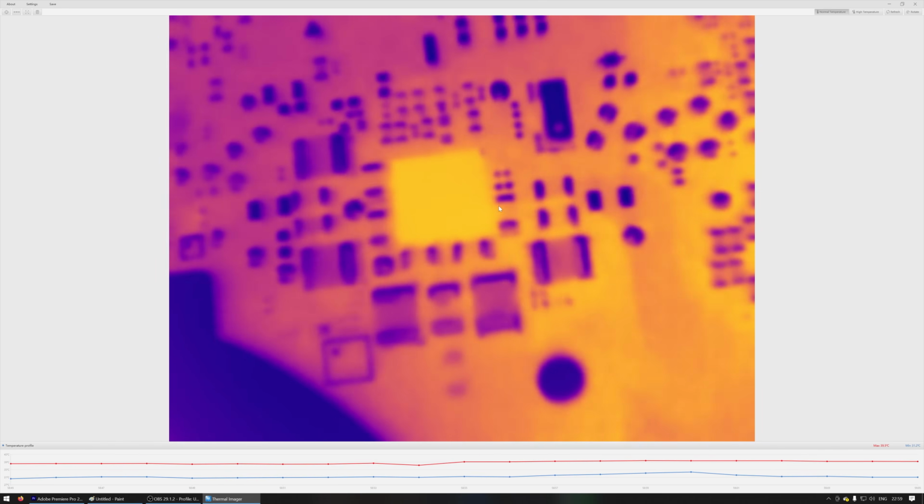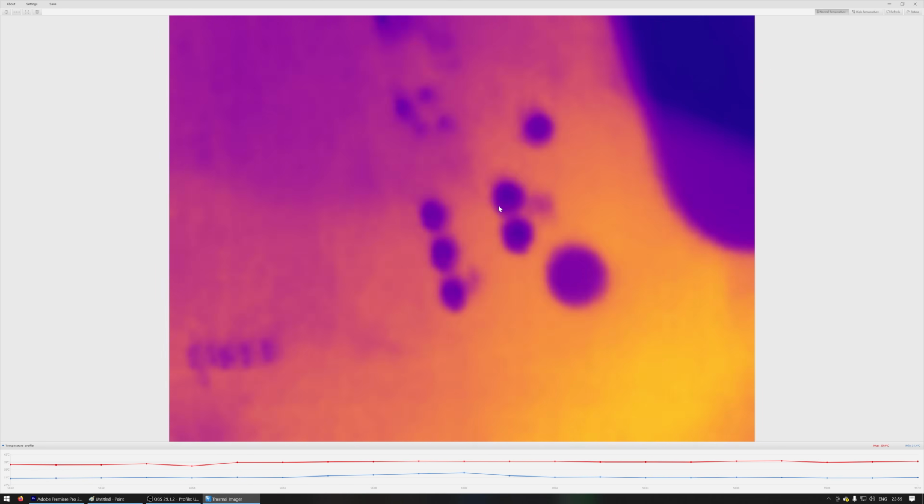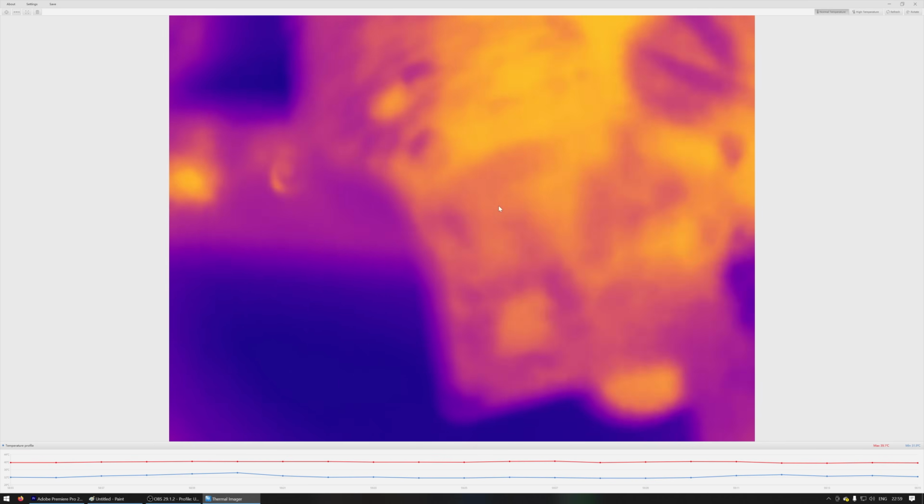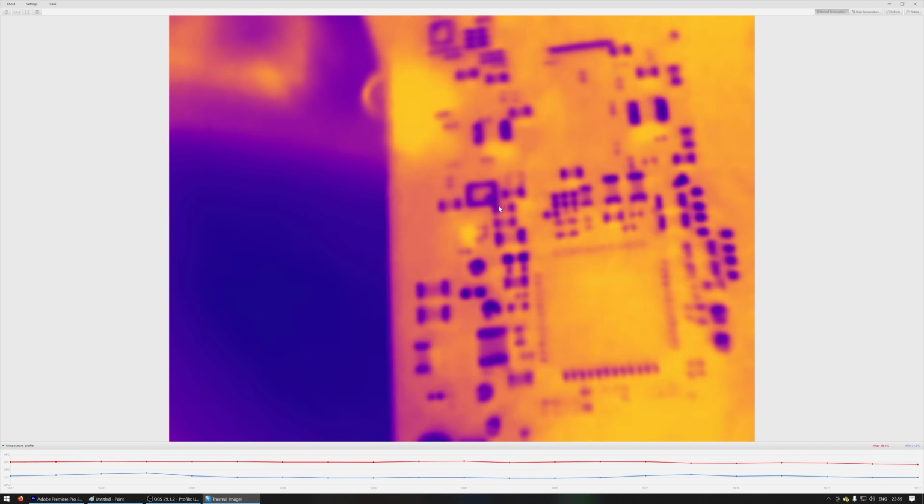There's the Max IC there, getting nice and toasty. But we can zoom in on individual components, and we can basically pinpoint the exact component which has gone bad. Pretty cool, huh?